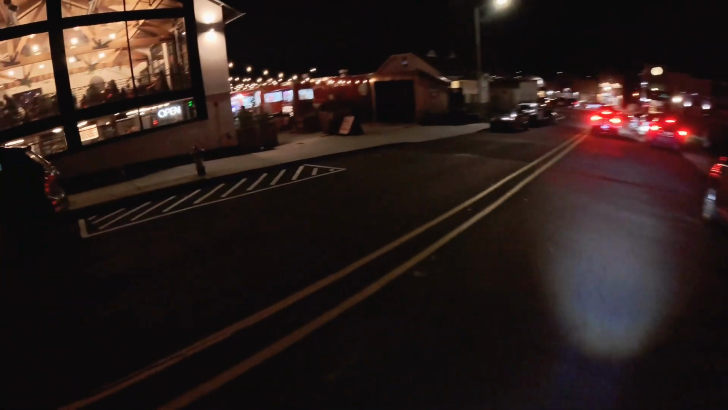Yeah, right here is pretty cool. They've got a little gaming store, and I think it's kind of like a beer garden right there. I haven't really gone and gotten drinks there or anything, but there are food carts, all the cool stuff.